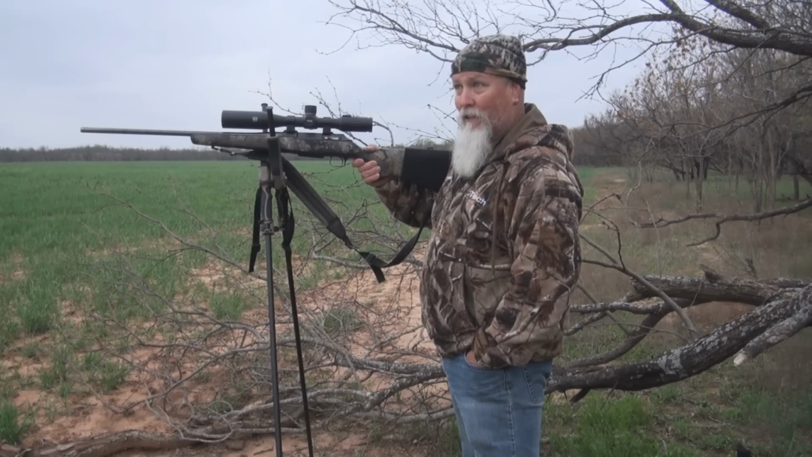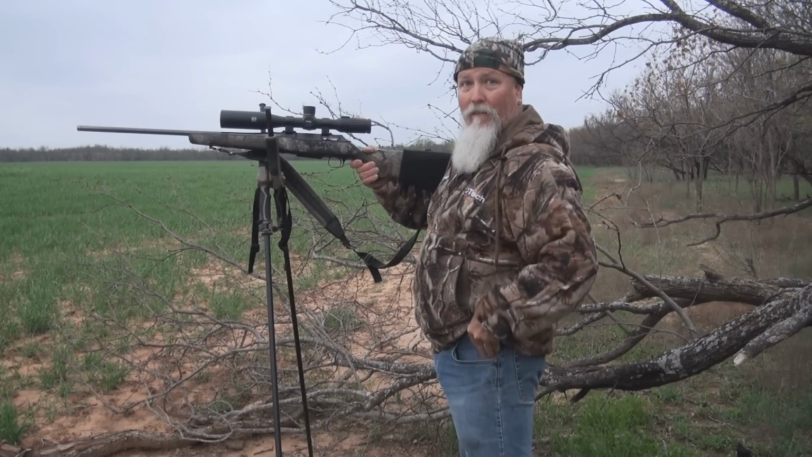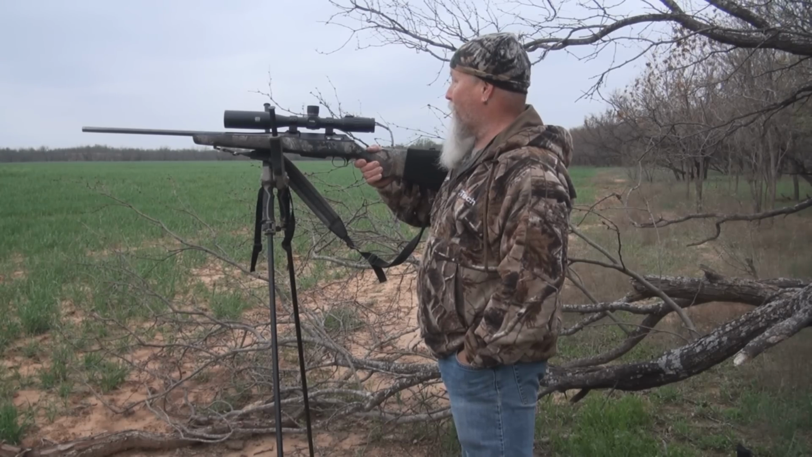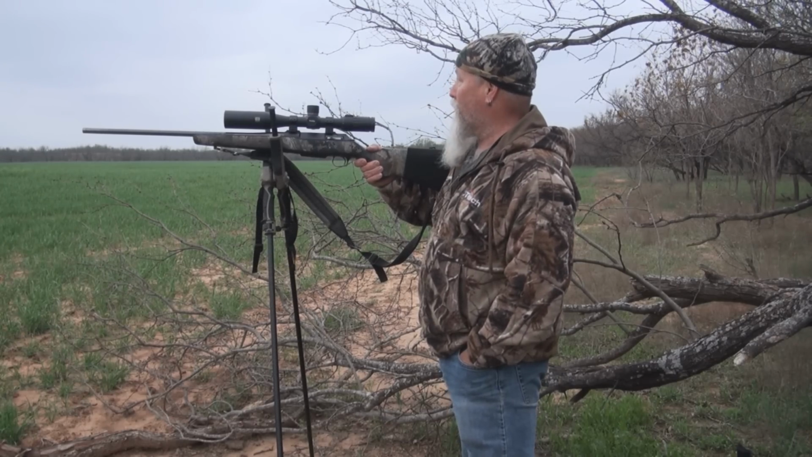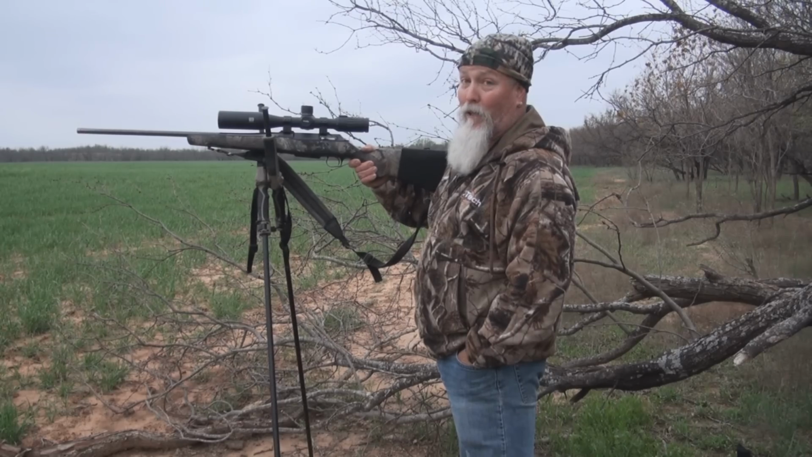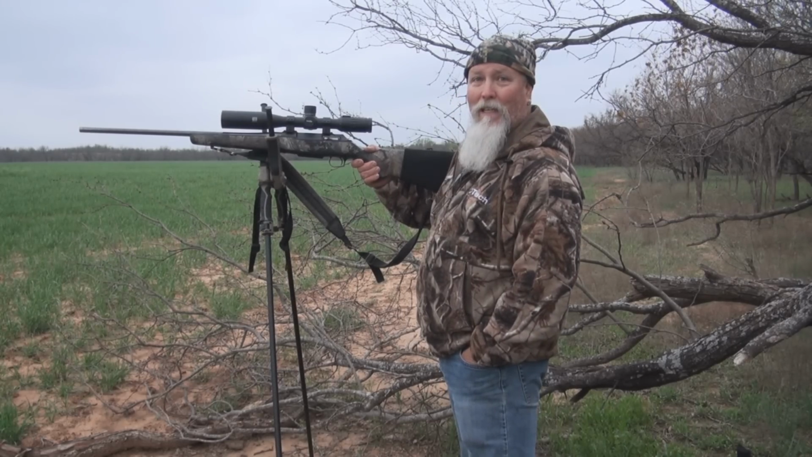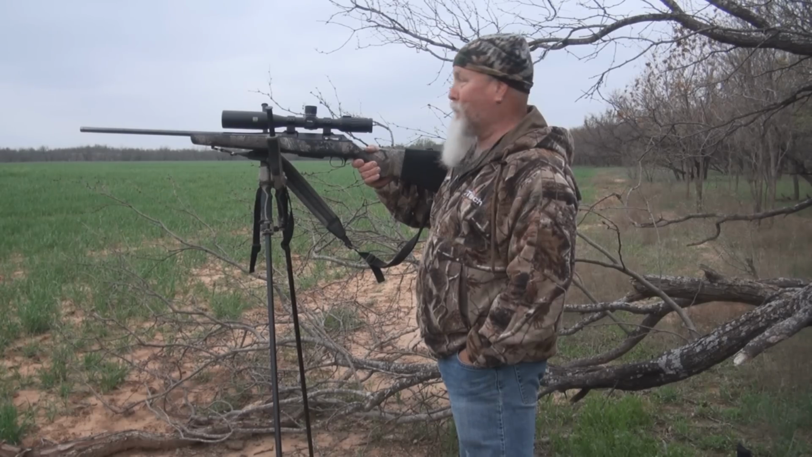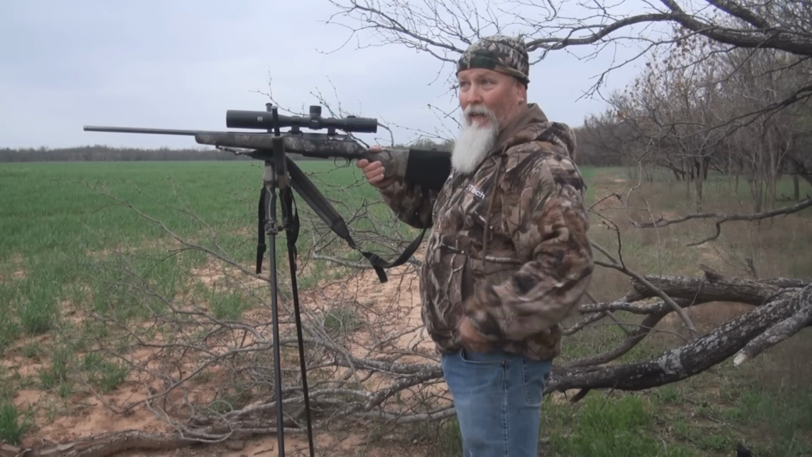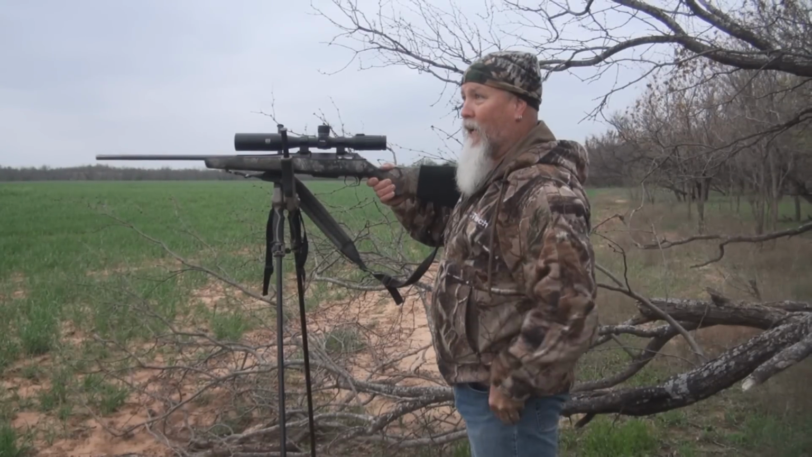And we got down here and set up on this field, and there's a pretty decent bedding area to the northeast of us here, and we started calling, and we spotted a boar probably half a mile on the other end, and he's almost downwind of us. We decided to go ahead and try to call him in and just shoot him before he got downwind. Well, I set the call out here, and so the wind's blowing up this field. I started playing Total Chaos.